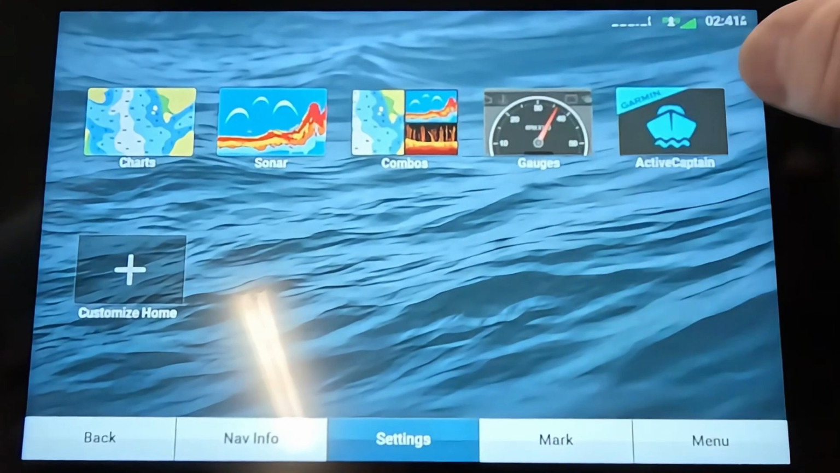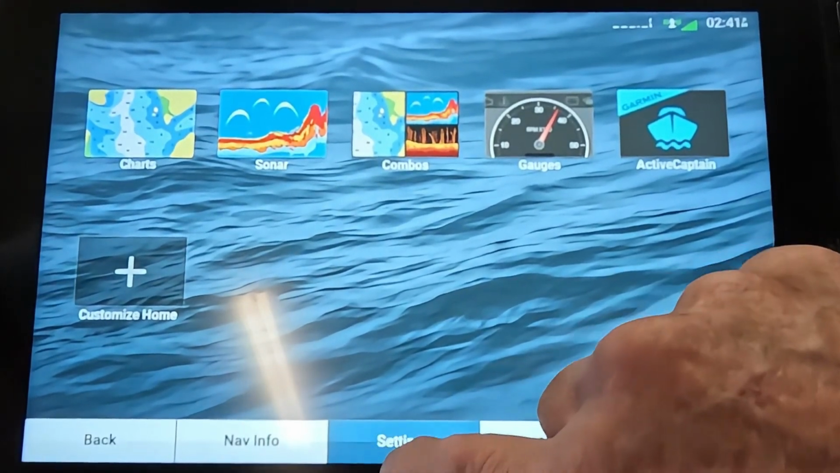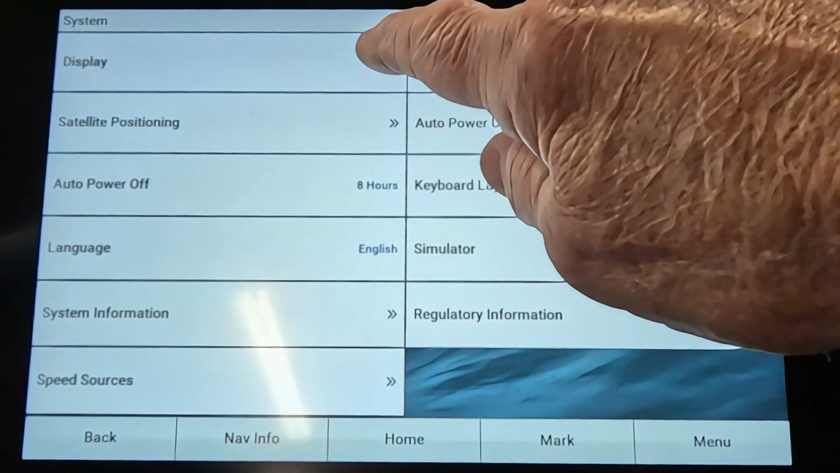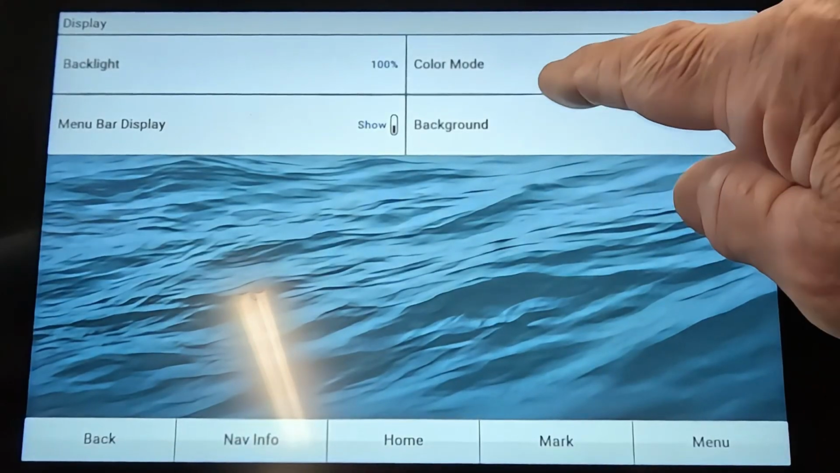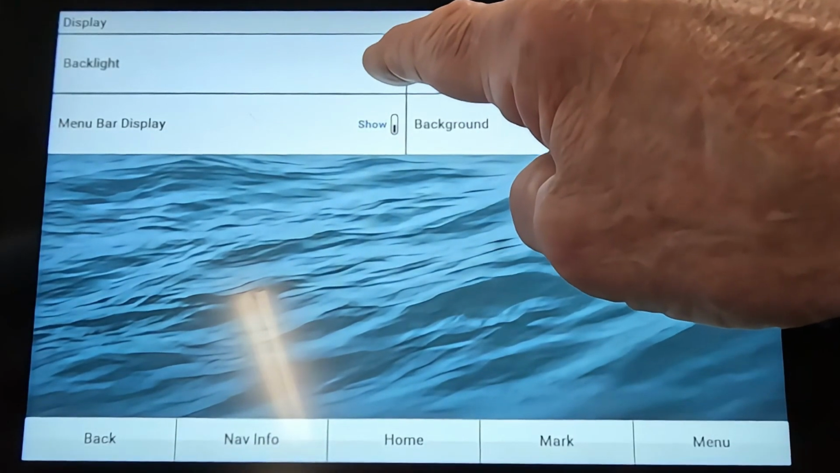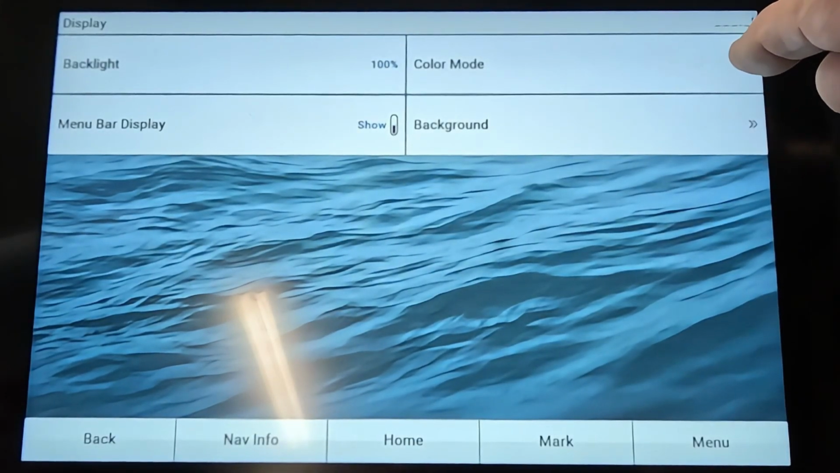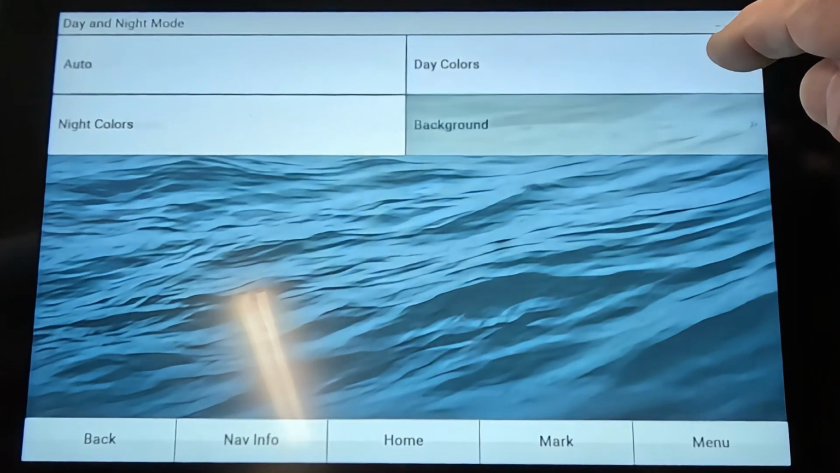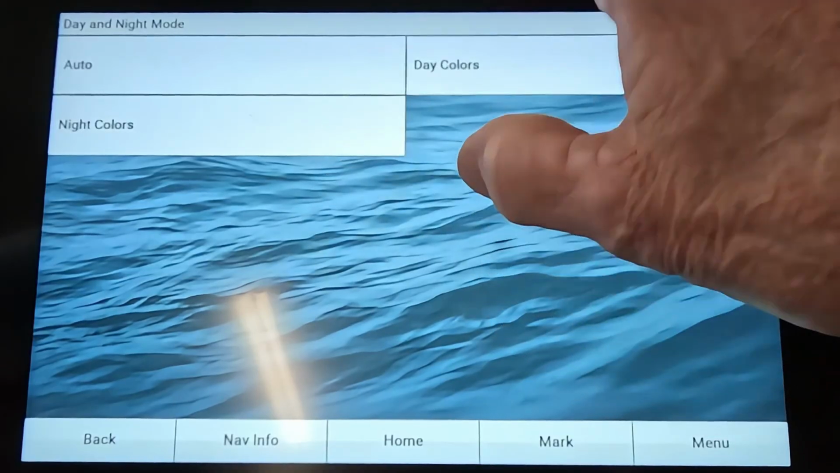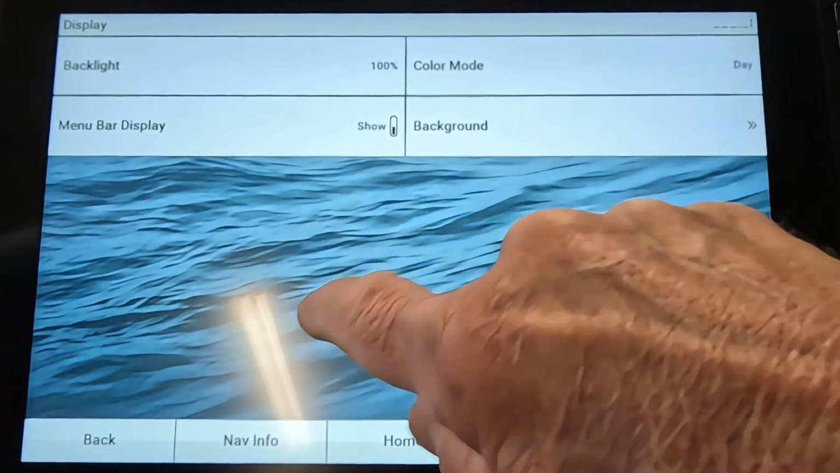All right, once you get booted up and you come to this screen right here, you want to go to settings, go to system, go to display. Now, you already set this up when it was coming on. If you didn't, set your backlight color mode to day if you want it on day. If you fish at nighttime, put it on night, so you can change between day colors and night colors. You don't want it on auto because it'll switch back and forth and drive you crazy. So I leave mine on day colors.